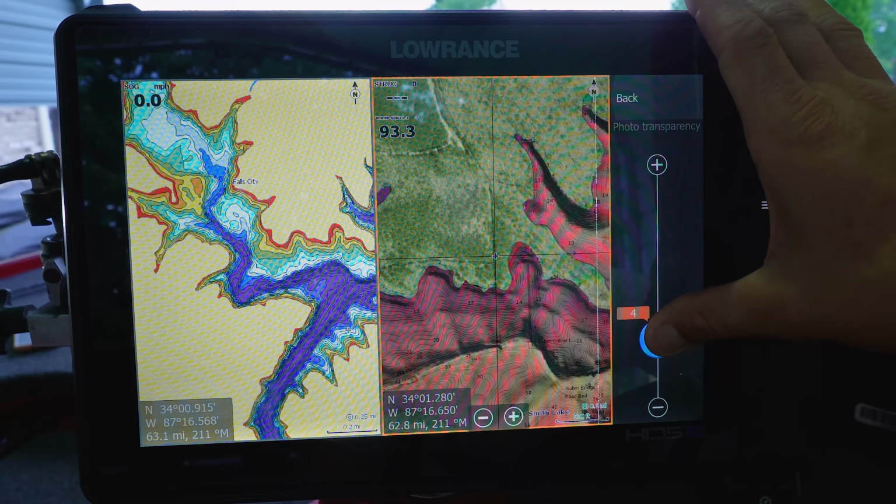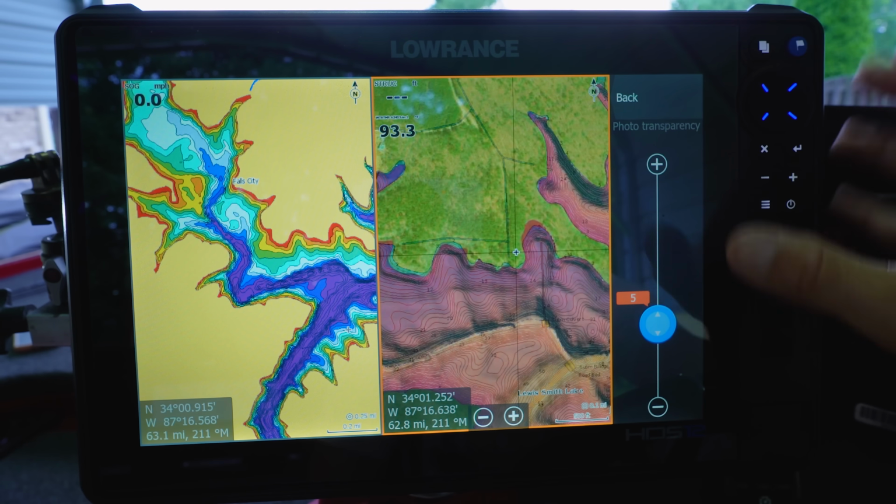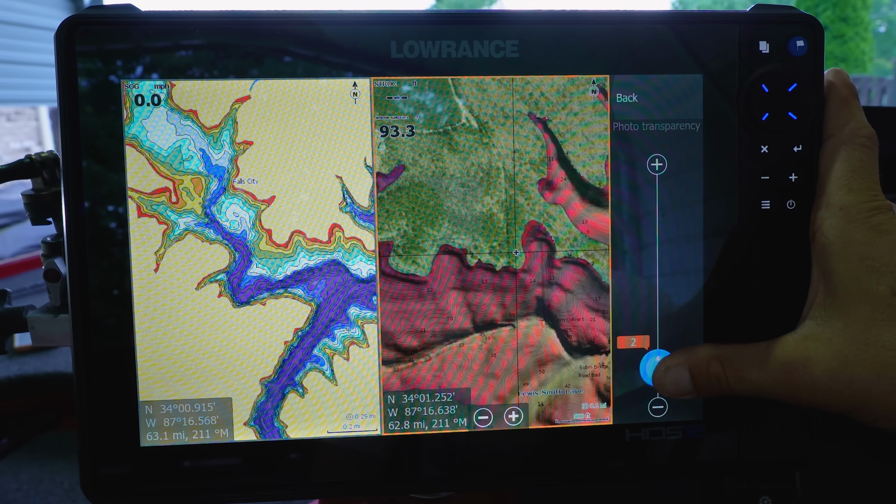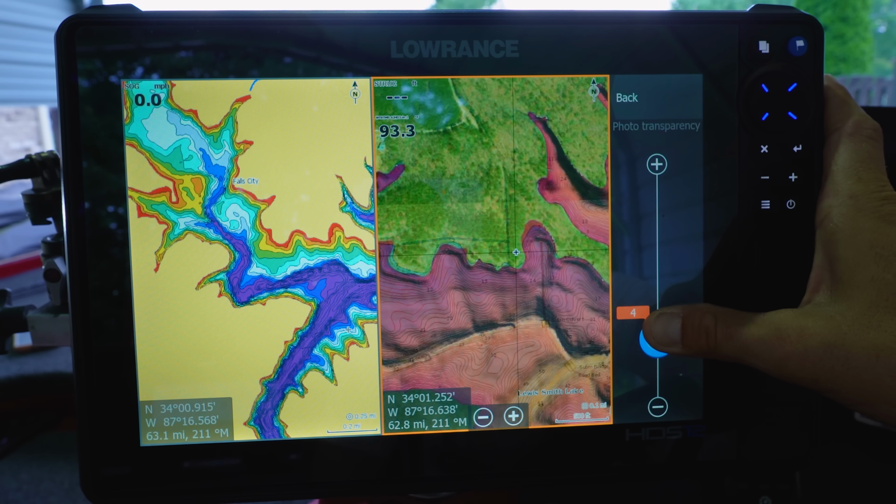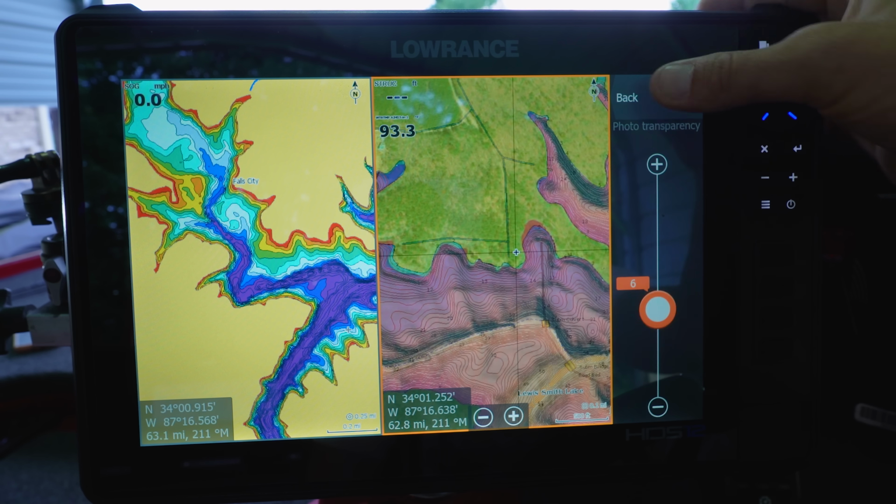I try to do a balance because the only thing that ends up happening that's a little frustrating, you can see there's a road bed right there. Sometimes if you go super dark, you actually stop seeing the road beds, and that's one of the important factors with the Navionics. So you kind of want a little balance where you get some of that shading.